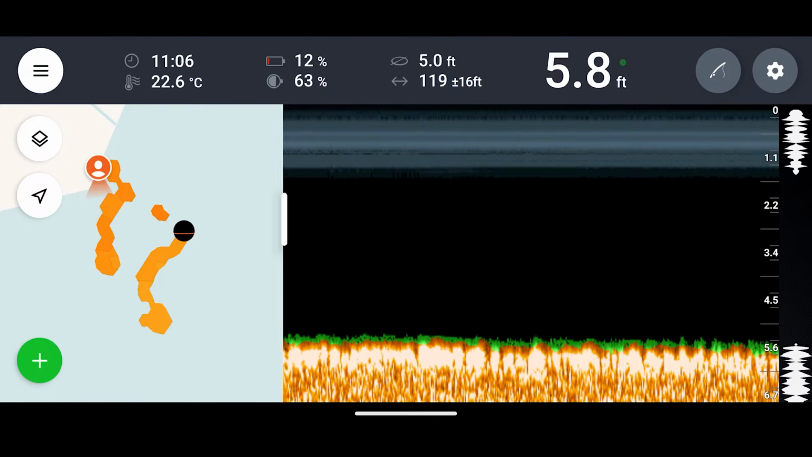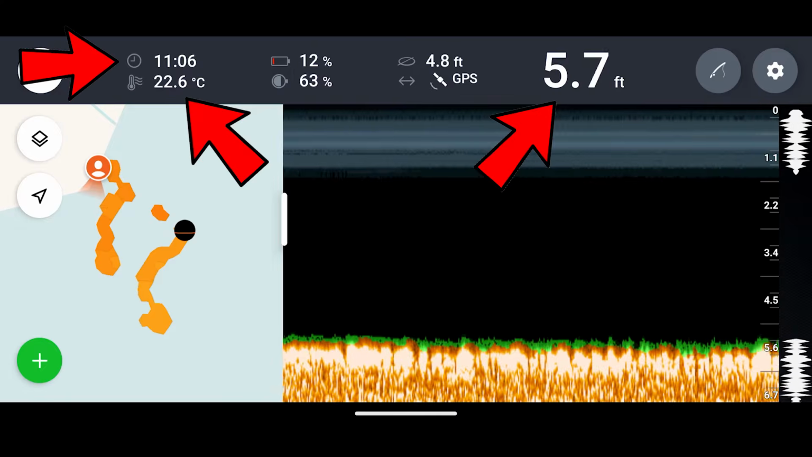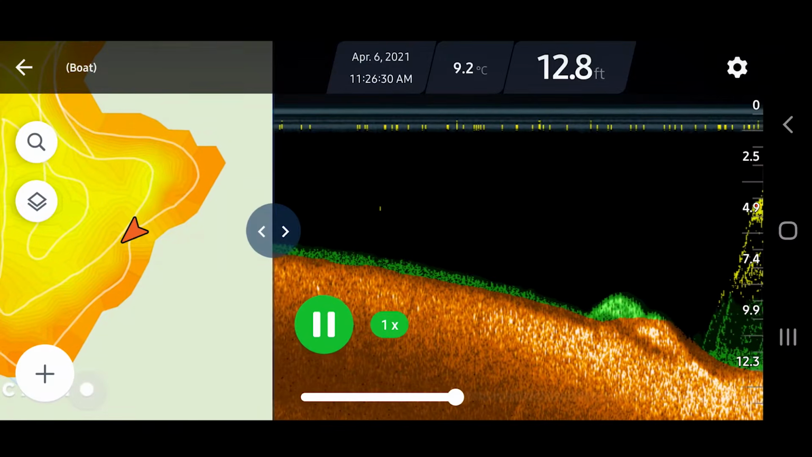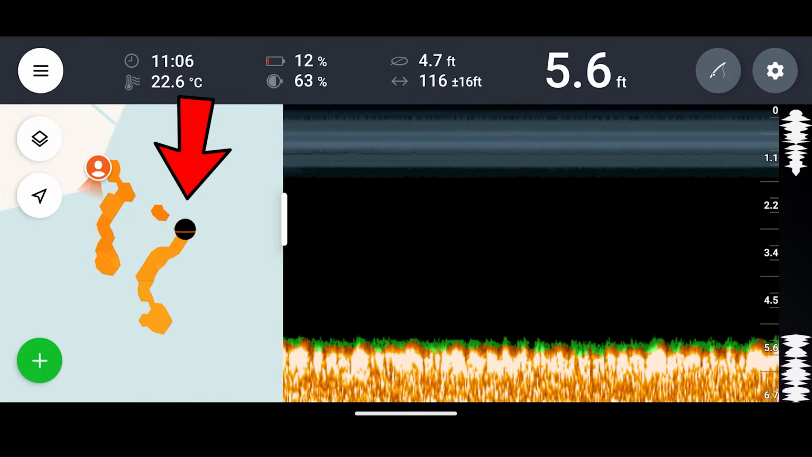On your primary display, you get things like the depth, water temperature, time, and then you have the map, and that shows the location of your boat, or when you're casting from the shore, it shows the location of the Deeper.